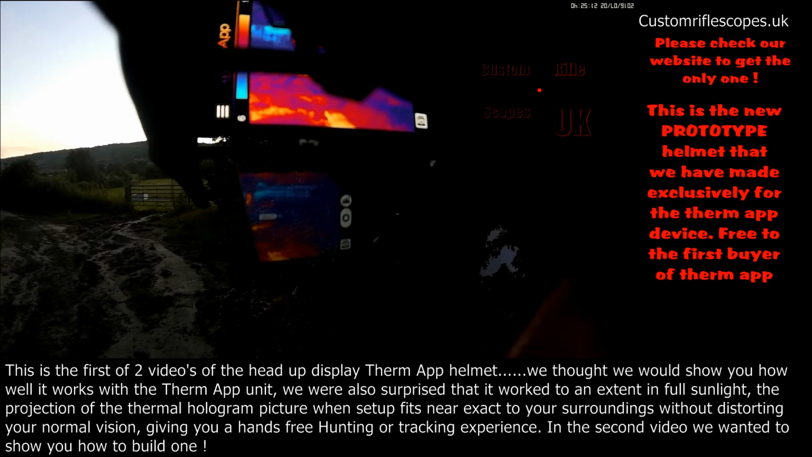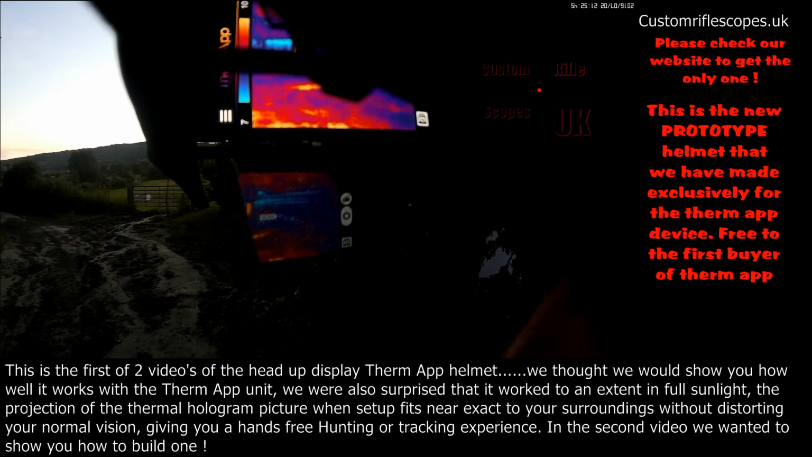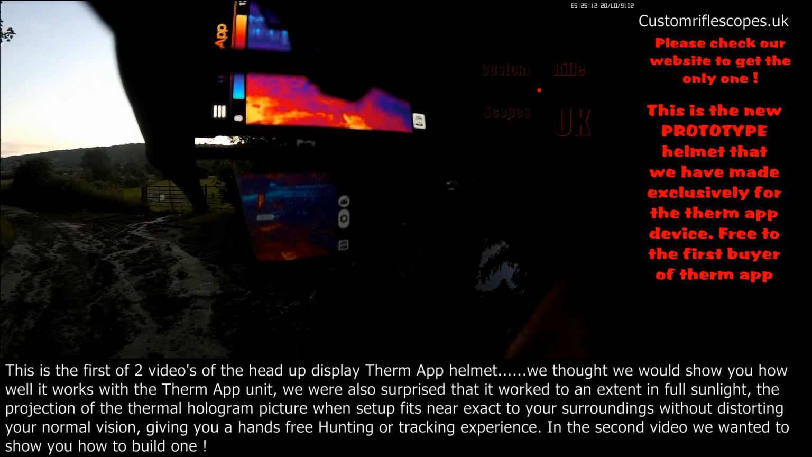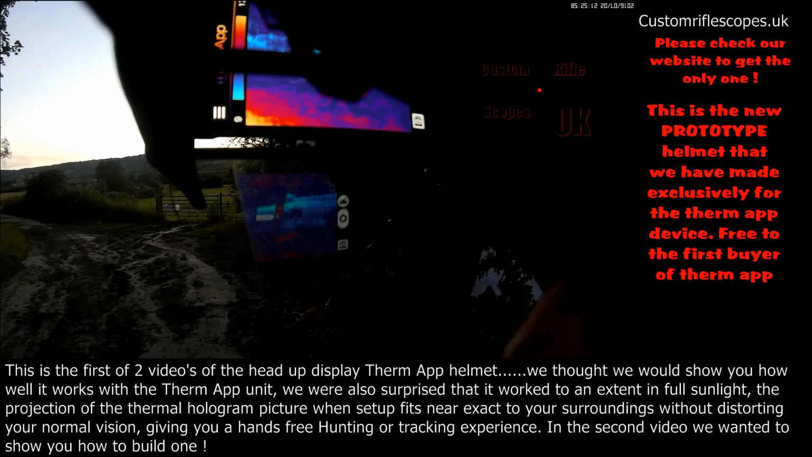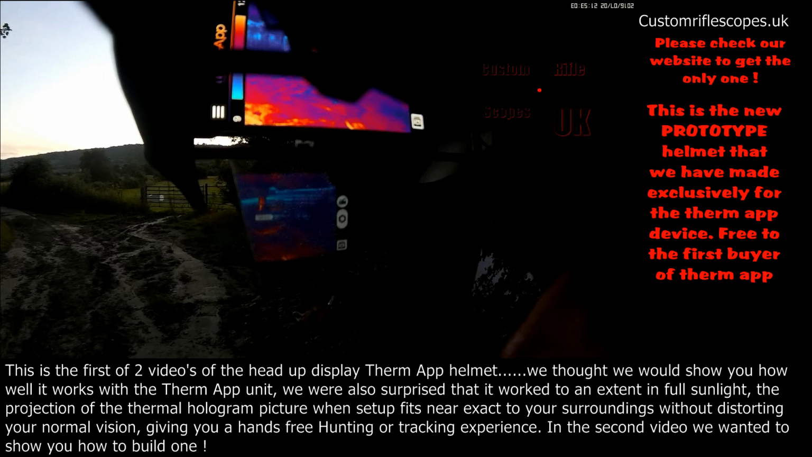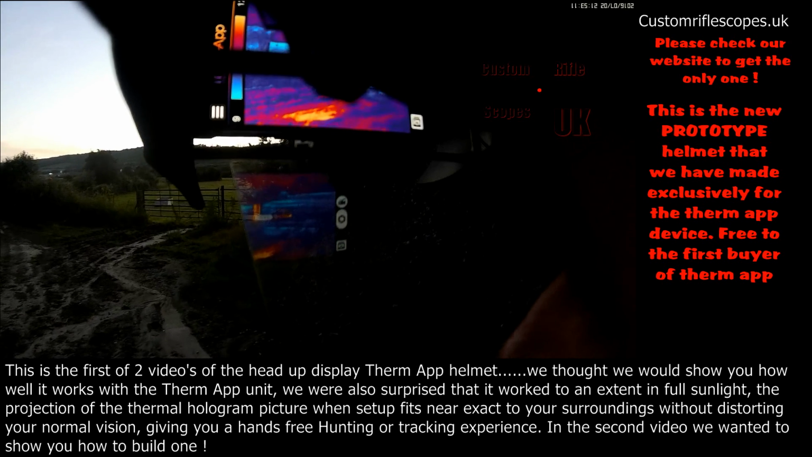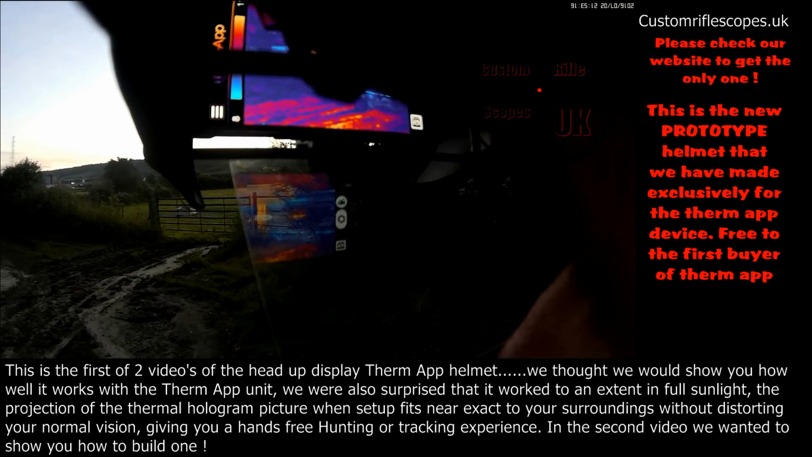Now I can see everything a little bit better. See if I can put everything in a bit better focus on myself. It's a shame about the double vision. There we go. But the double vision will disappear once you put a film over the screen. Now I can change settings by putting my finger up here, playing around.